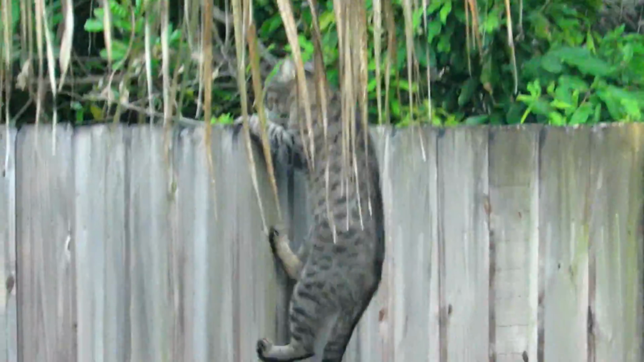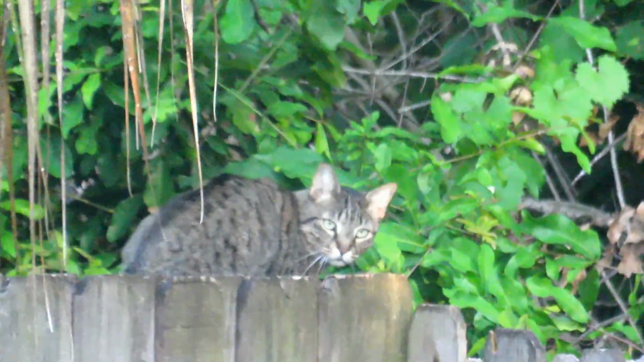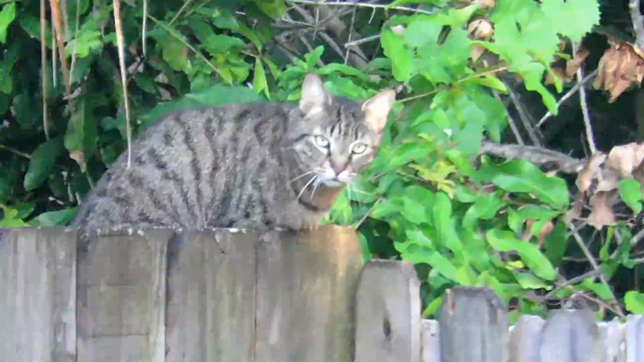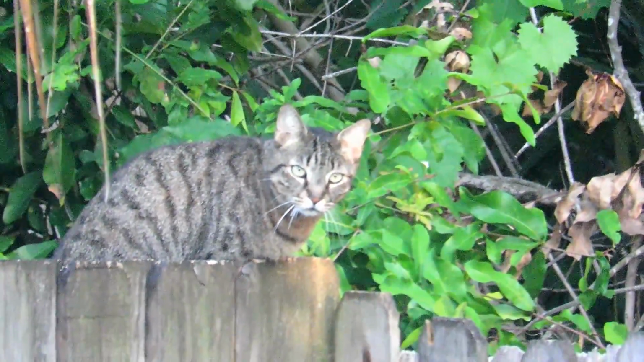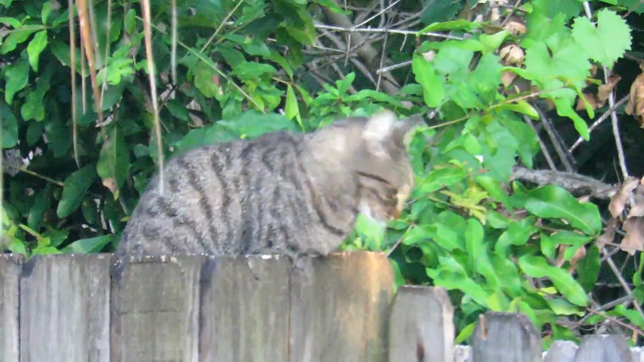This cat clearly has not had any human contact, or at least he's had bad human contact in the past, because as soon as he sees a human, he equated that with danger and started heading back to the jungle. Everything about this cat was more wilder and different than the previous cat that was obviously related to it.